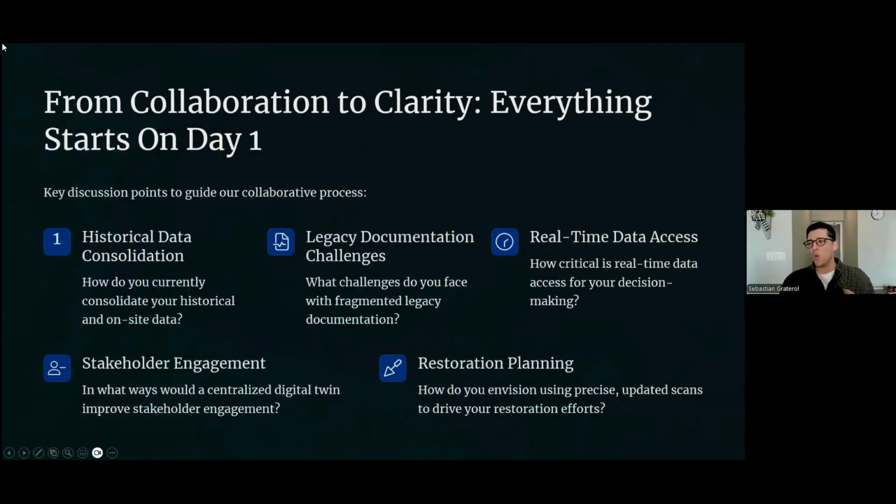So there's a couple of questions I ask, and these are just high-level questions before we even do scanning. And I think it's something that we should be asking when it comes to implementing this heritage site and workflows into your own facilities. One is, how do you currently consolidate your history and on-site data? A lot of people, when they come to drawings, Peter mentioned that he had an entire staff of scrolls, essentially.